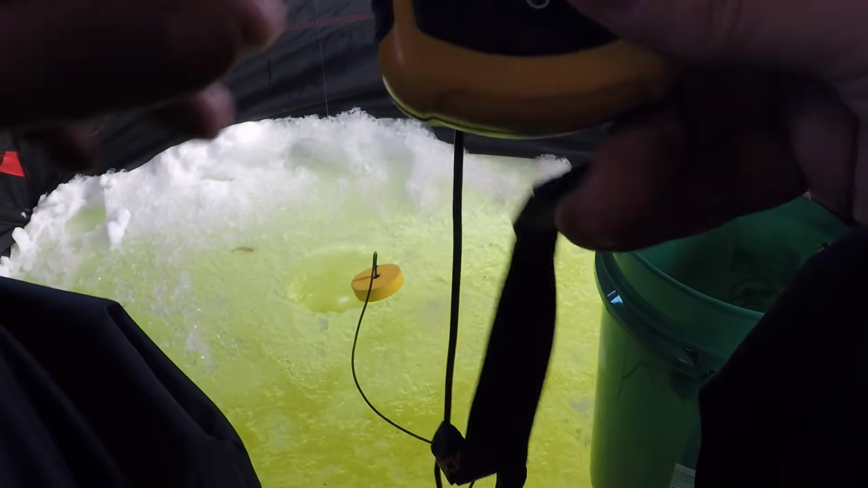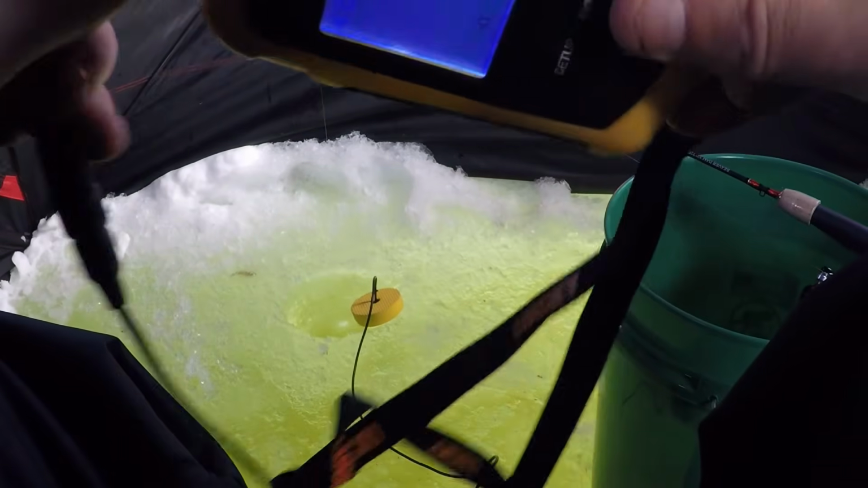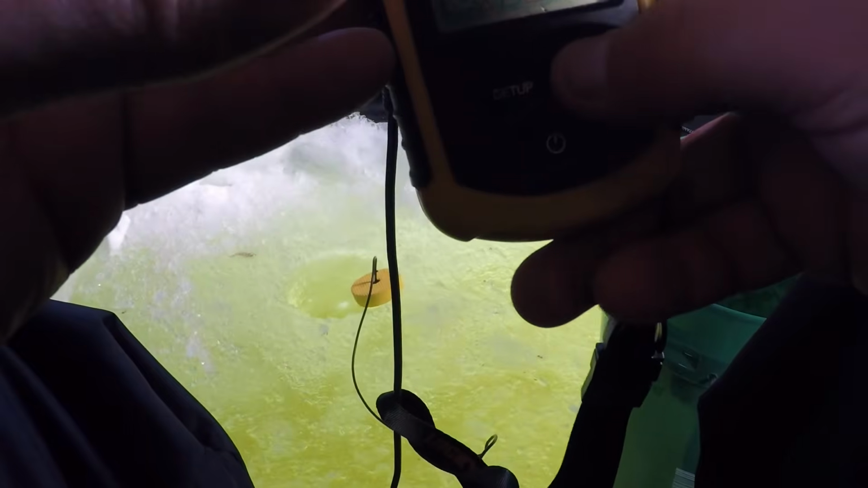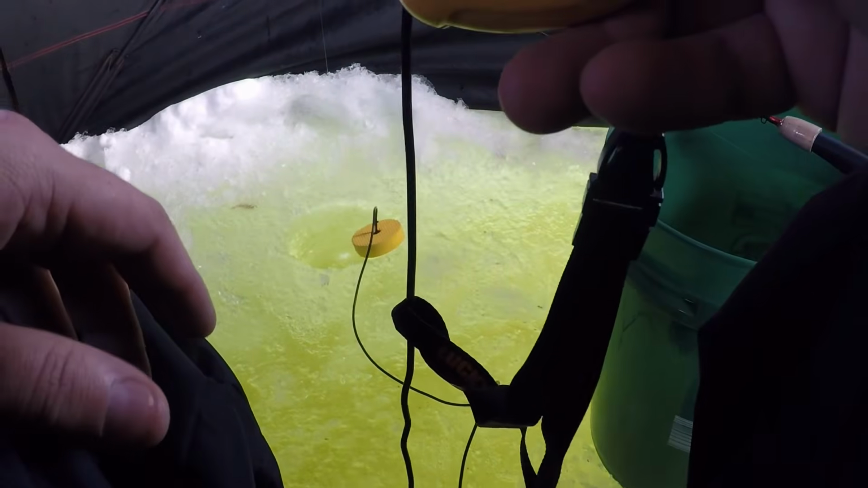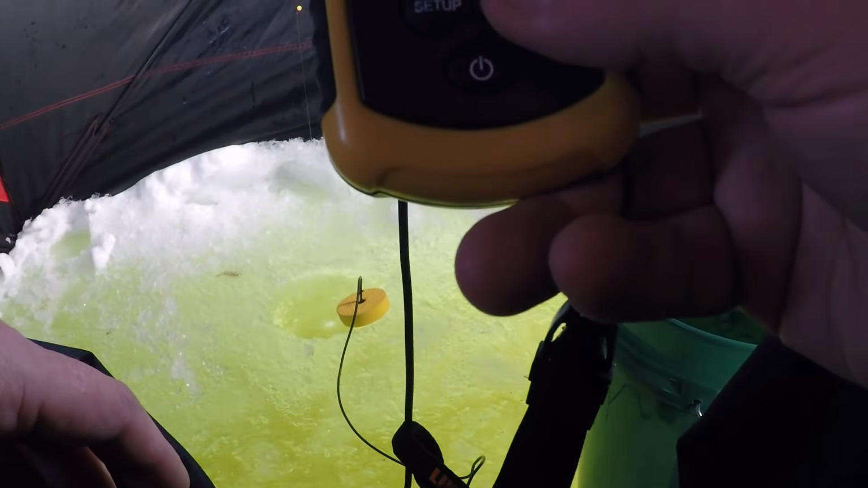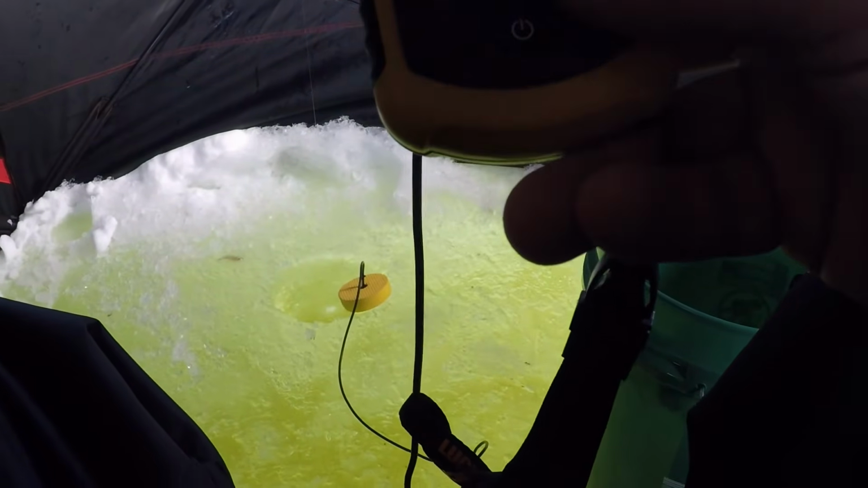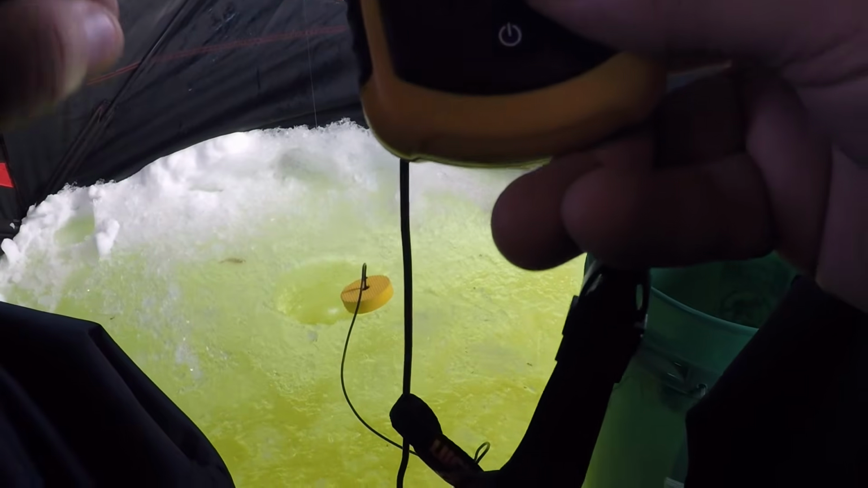Aside from that, for 40 bucks, this joker is awesome. I would recommend it to anybody who just wants to be able to travel light, hole hop, and check depths at various holes before you decide where to set up a permanent tent, like my dumb self did today, or did not do today. It's great for that. Anyway, hope this was helpful. This is an in-depth review of the features of this thing.